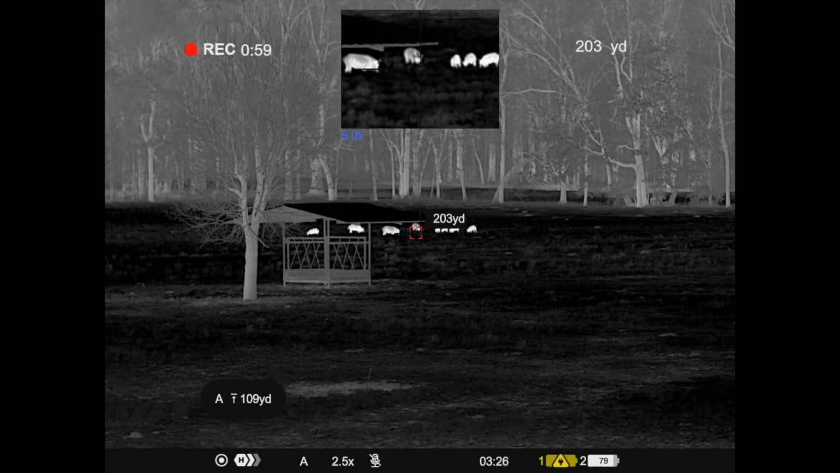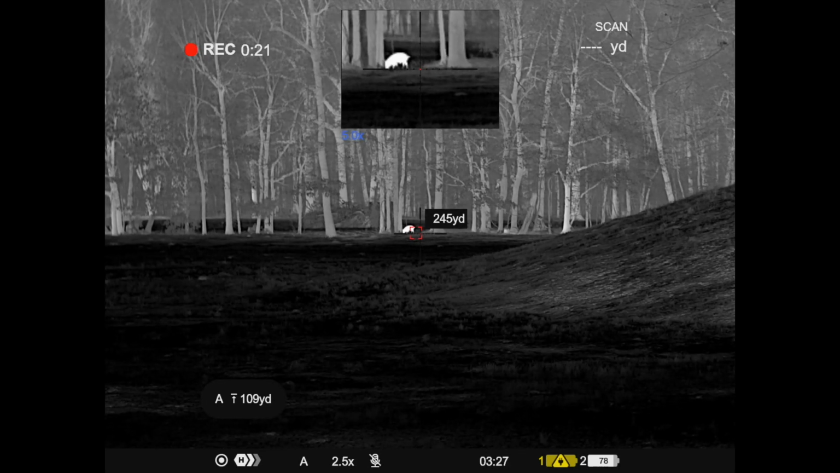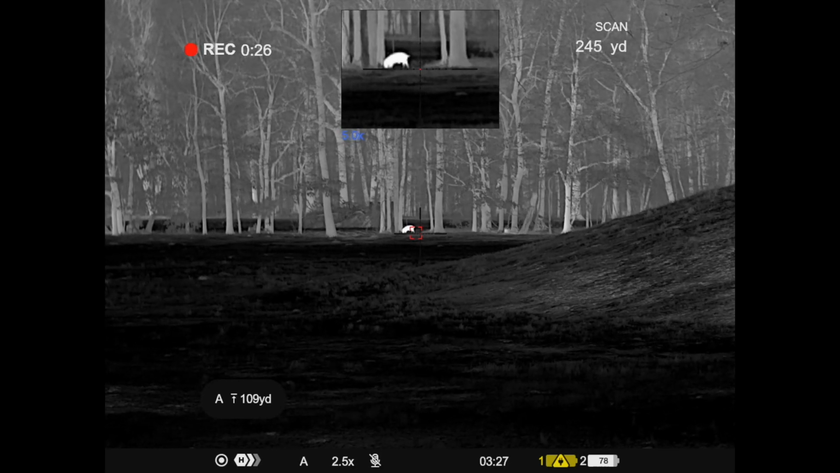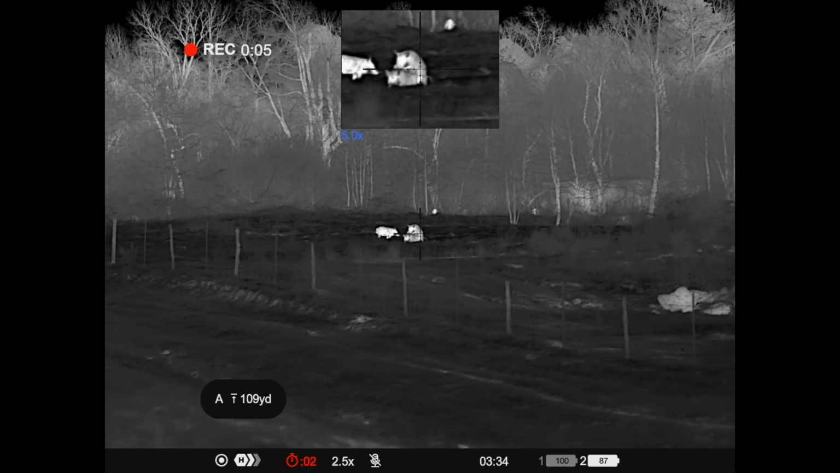This optic is also going to perform very well in humidity and moisture, fog, that kind of stuff, light rain, because of that high resolution. A lot more pixels on that sensor than a 640. So it's going to be able to pull that image through quite a bit better through bad weather because of that higher resolution. It does have a laser rangefinder.